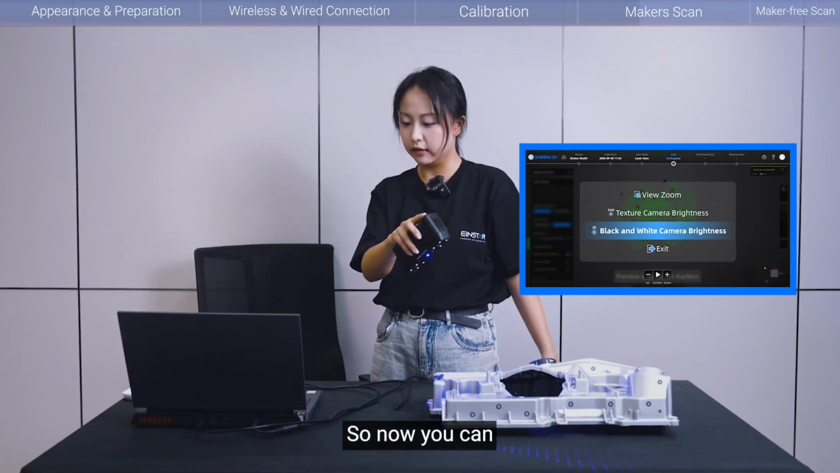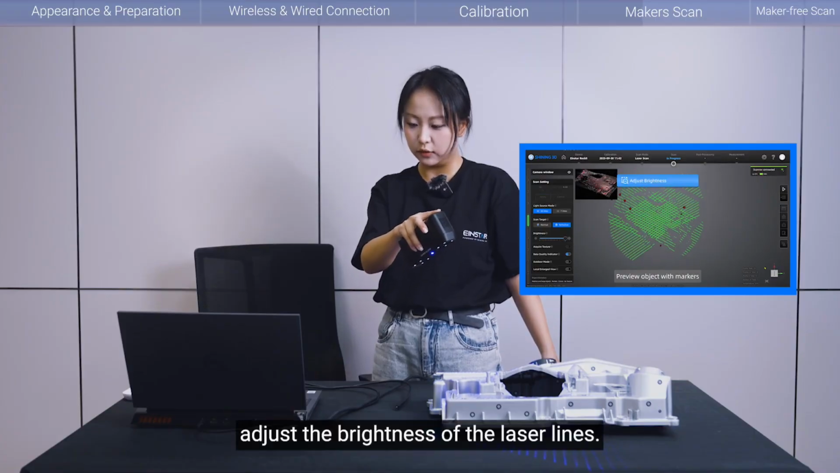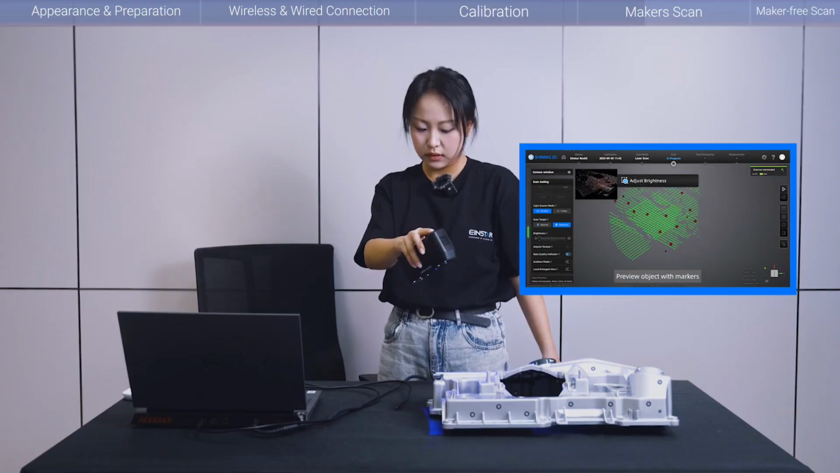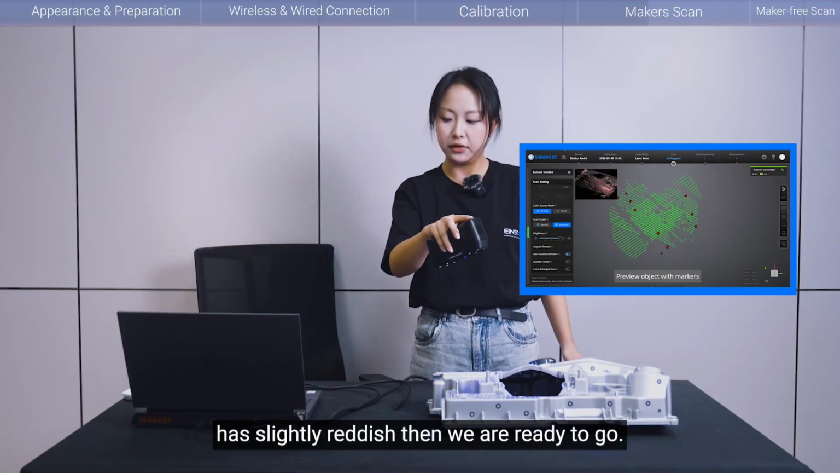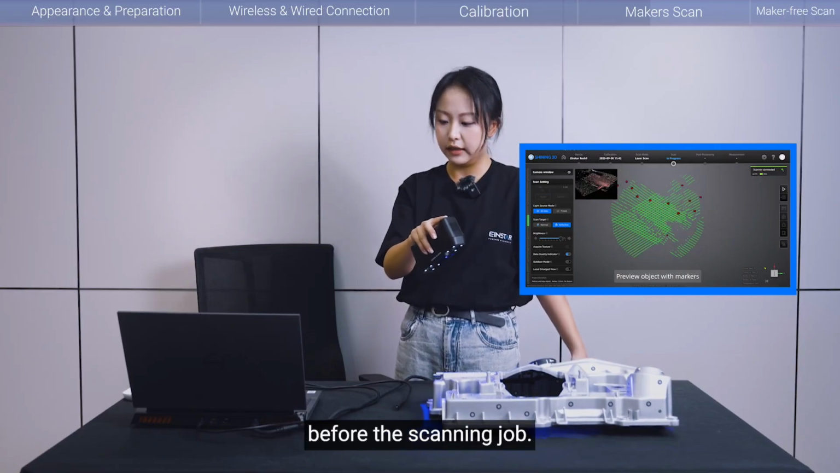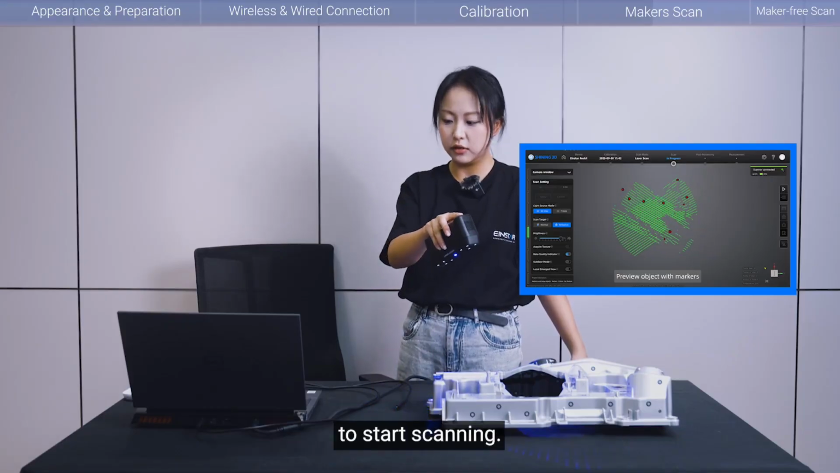So now you can adjust the light, adjust the brightness of the laser lines, until the preview window looks slightly reddish, then we are ready to go. So this is just some preparation before the scanning job, and if everything is set up, you can press the middle button again to start scanning.